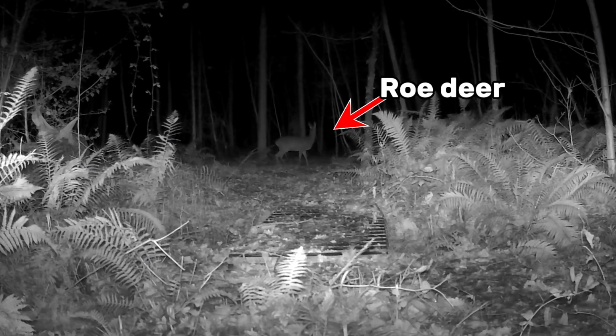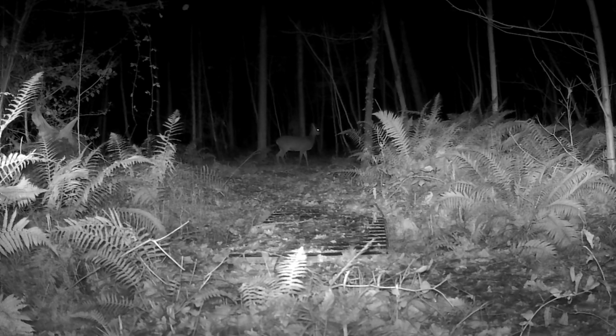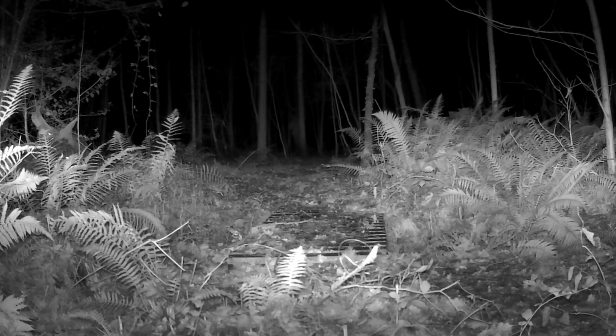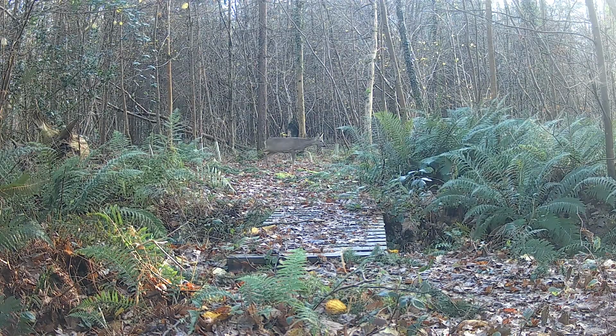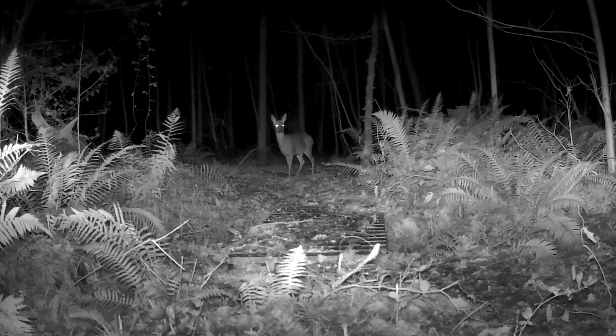And now we've got our first shot of a roe deer. This roe deer doesn't seem to really want to come near the camera. And what's this head you can see popping up at the bottom? You're going to see a lot more of him later. The roe deer's back again, but still not quite ready to cross.